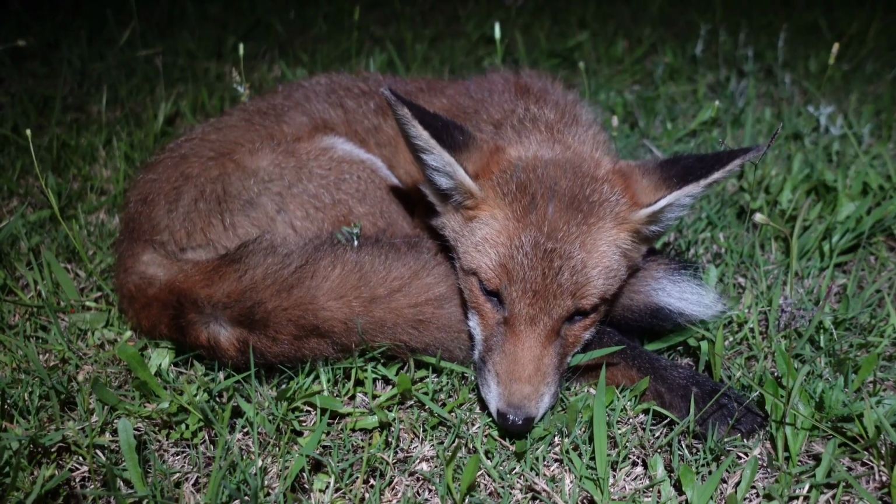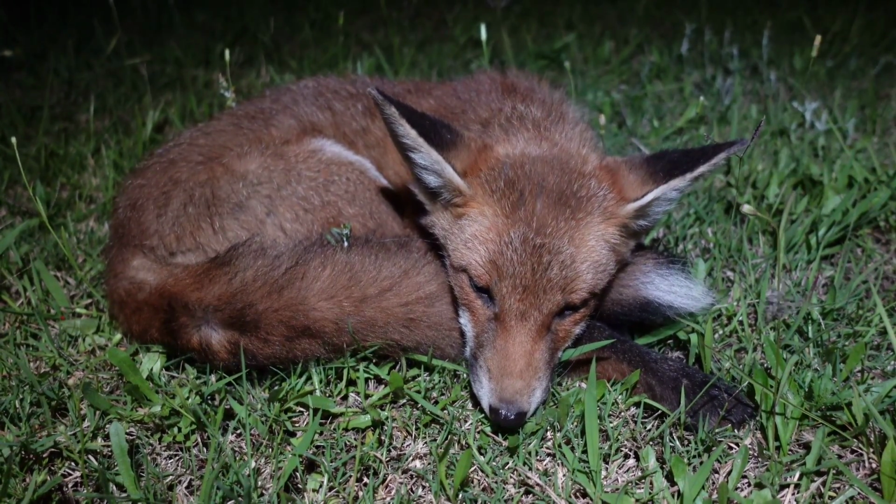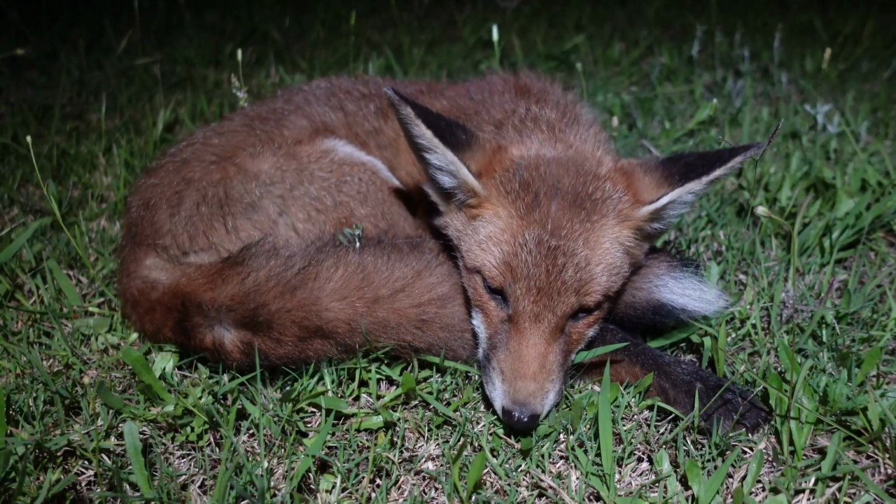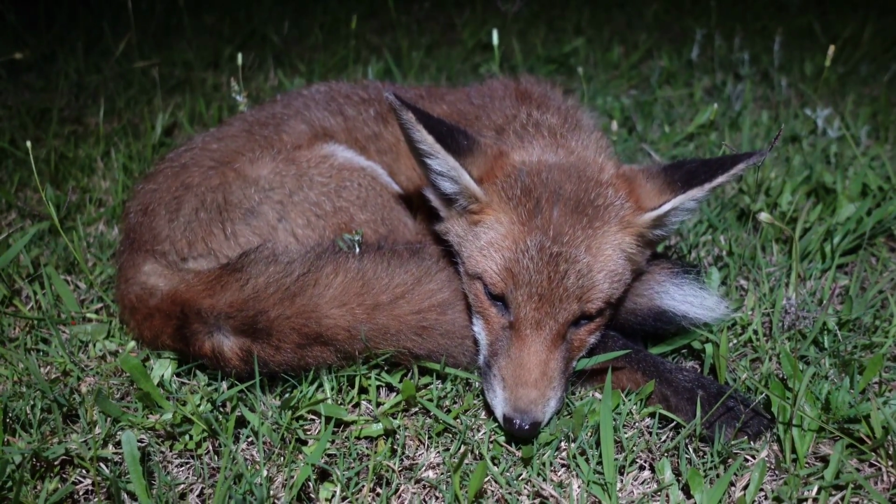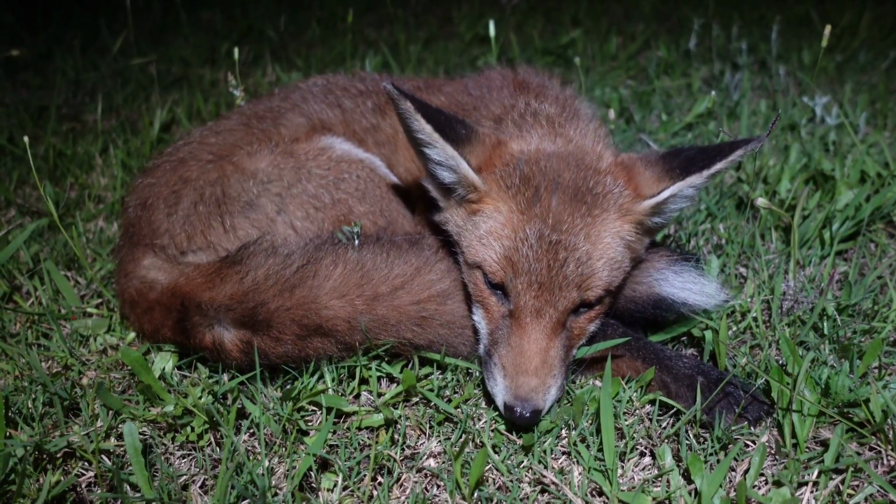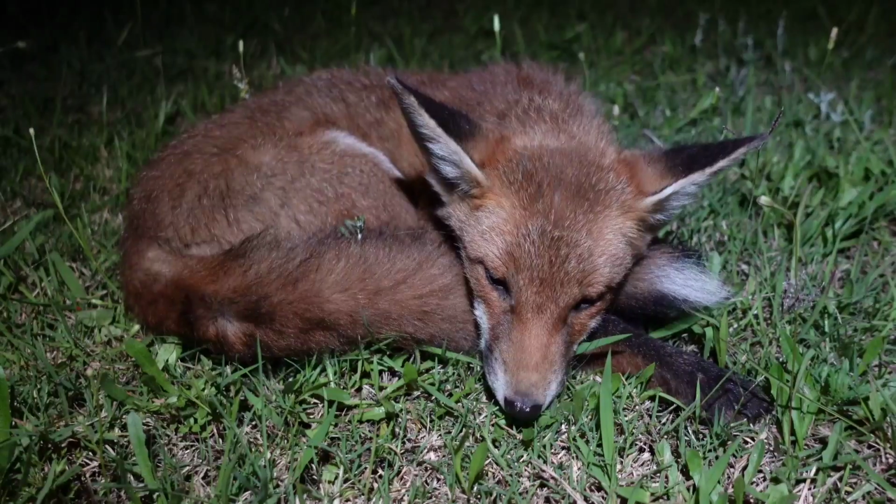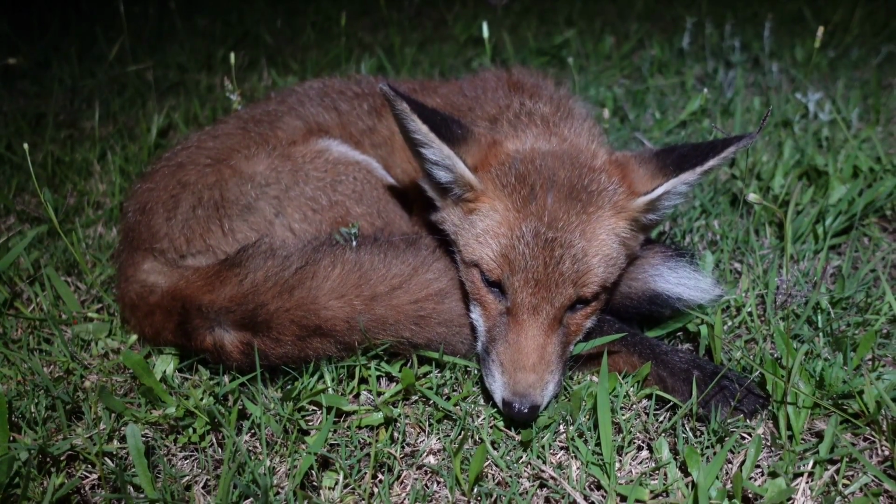This little fox, it's about 3/4 grown. It's interesting to see the size variance in the fox cubs this time of year. Some of them are still really little, not long out of the den. Then you bump into ones like this that are big enough to start doing a bit of damage, but they're still not real bright. So it's a good time of year to do a bit of thinning out on them if you can get onto the animals and see them through all this long bloody grass.